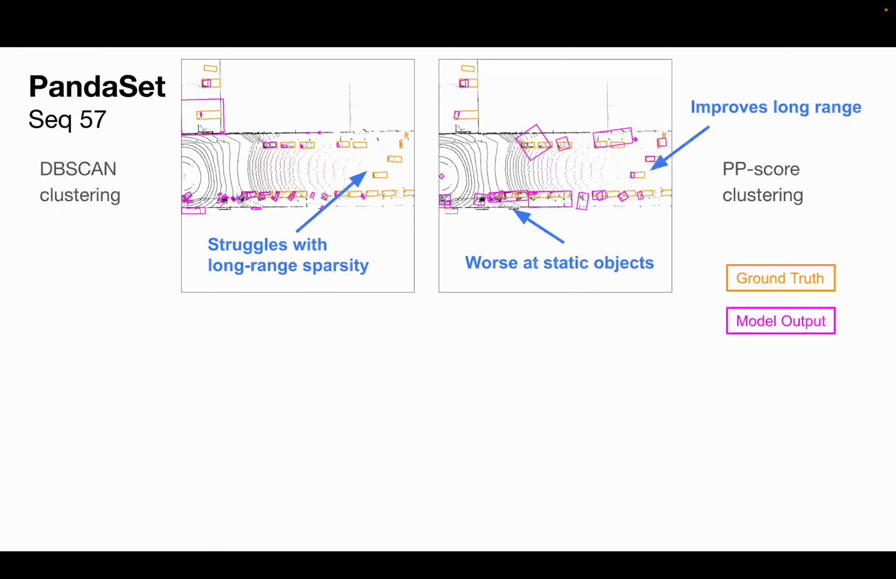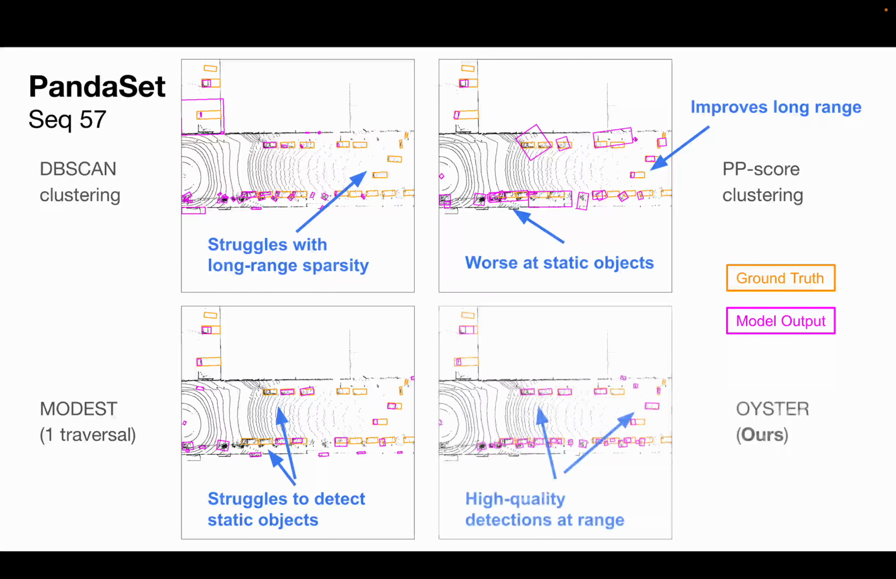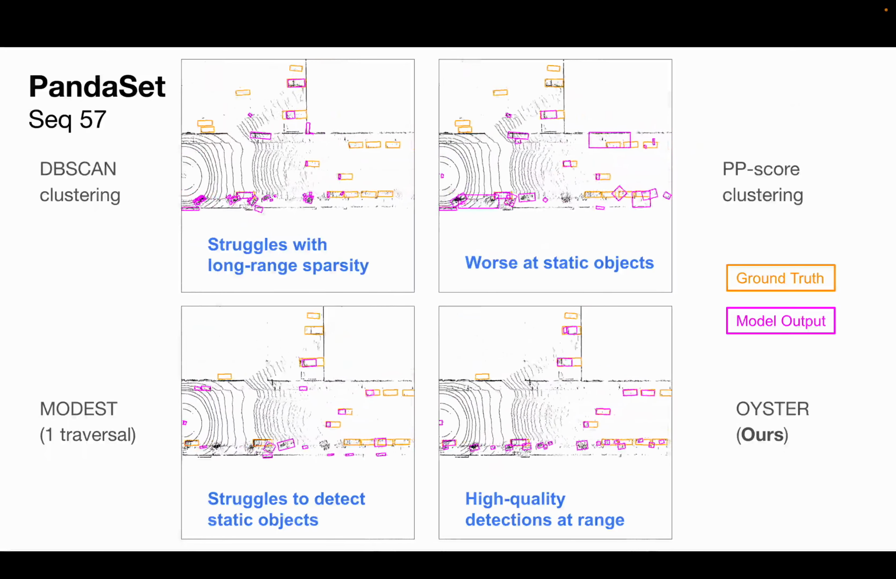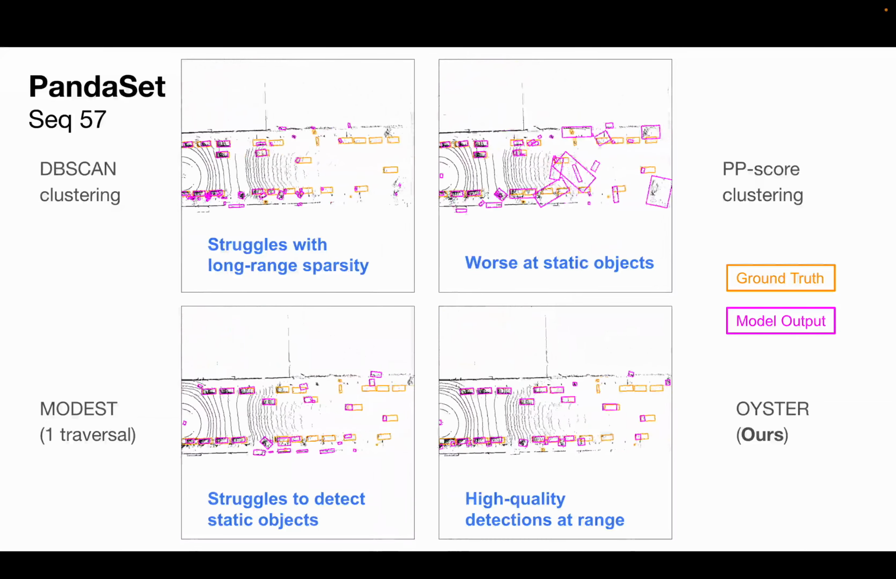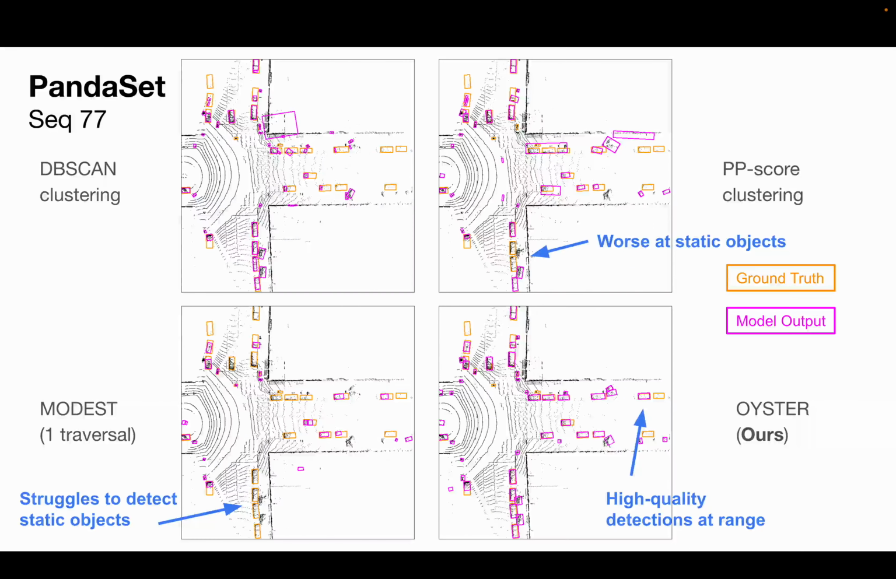We see that DBSCAN clustering tends to struggle with long-range sparsity. Persistence-based clustering improves long range, but it is worse at detecting static objects. The previous state-of-the-art, MODEST, also struggles to detect static objects. Our method, Oyster, is the only one that can provide high-quality detections at range. And we see the same across many different sequences on both PandaSet and Argoverse.